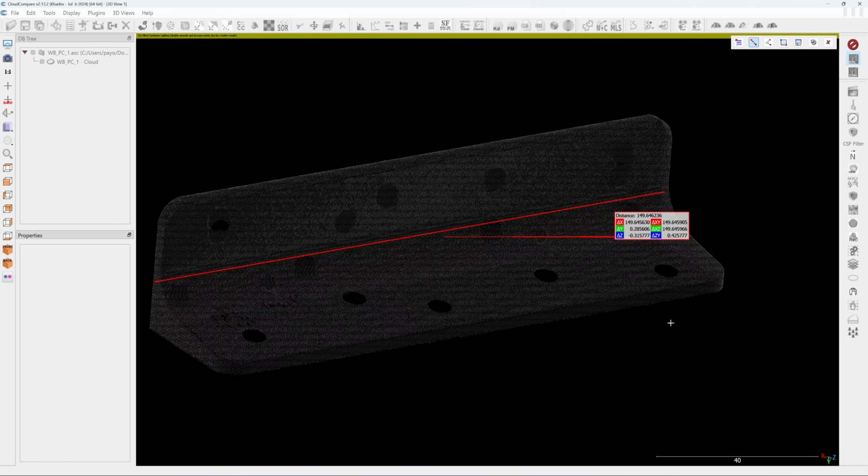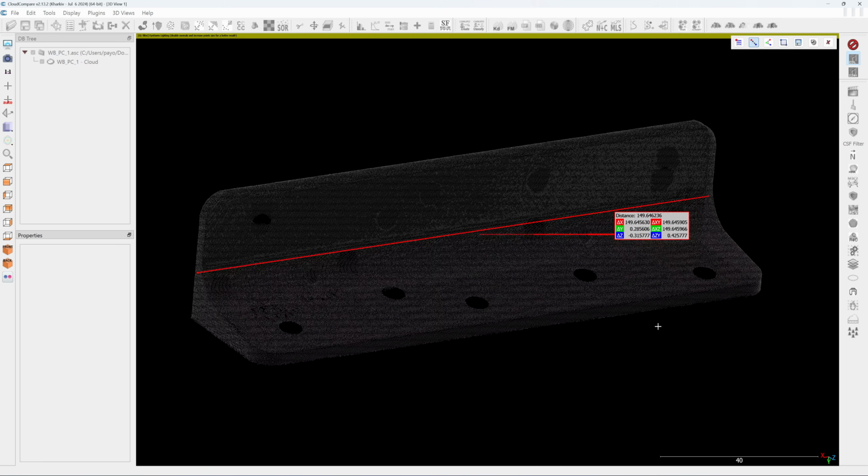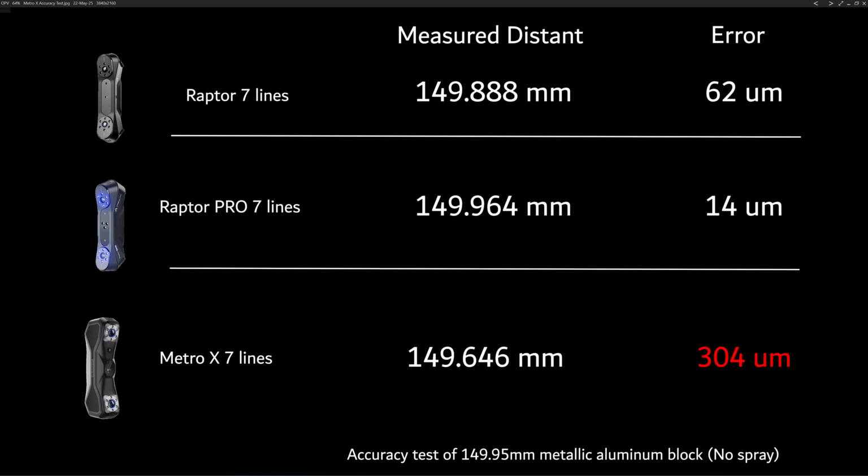Okay, so we have 149.64, so it's smaller. It reads 149.646, or 304 microns smaller than the actual value. So this is the lowest accuracy 3D scanner that I have ever tested, and not only does it have lower precision, but it also has very low accuracy. So I do not recommend it for reverse engineering, machining, or critical fitting parts.